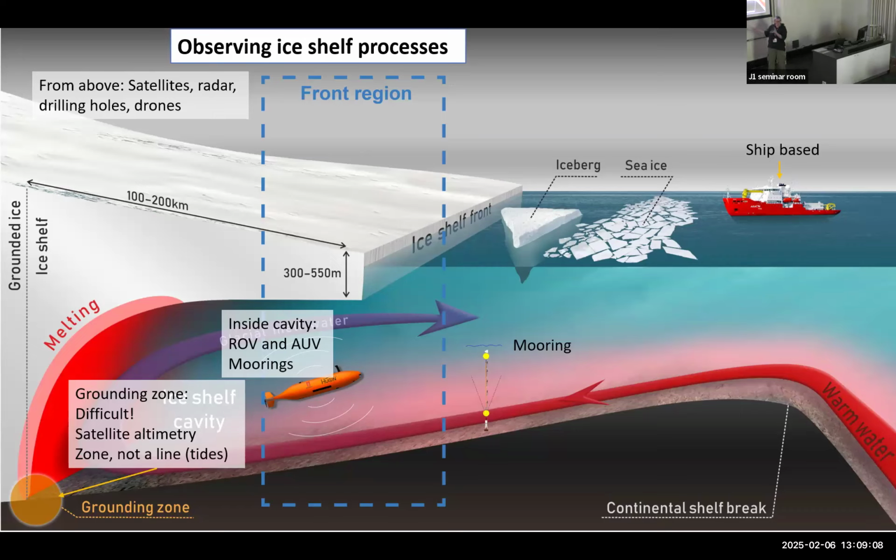You can get close to the ice and get photos, but they are quite limited in range. So if you want maps of what goes on, if you want a bigger view, you have to have an autonomous underwater vehicle.